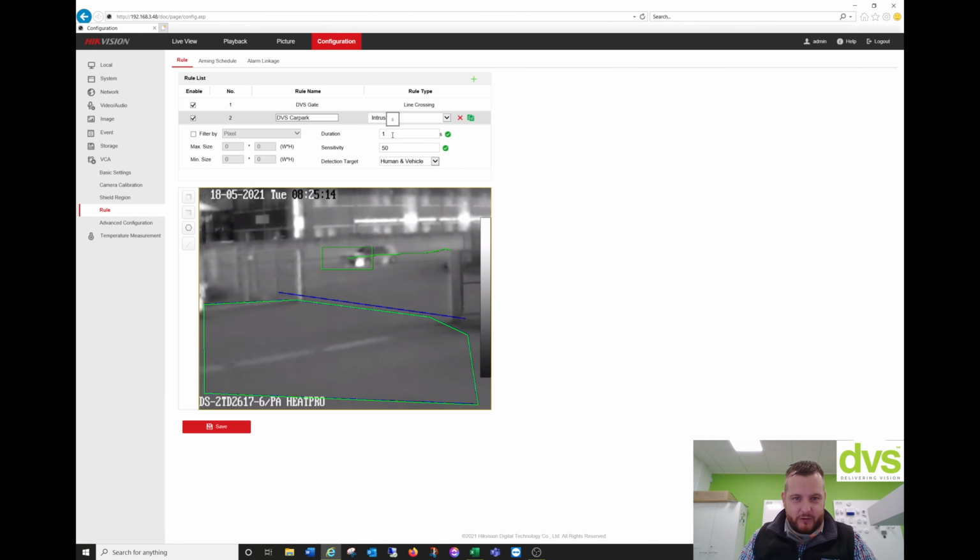You can do the duration. So I could put that to 0, which is instant. So the duration is how long it needs to be in that box. So duration, sensitivity, human and vehicle. And again, you can do the filter by pixel size, and you can do it for each separate target.